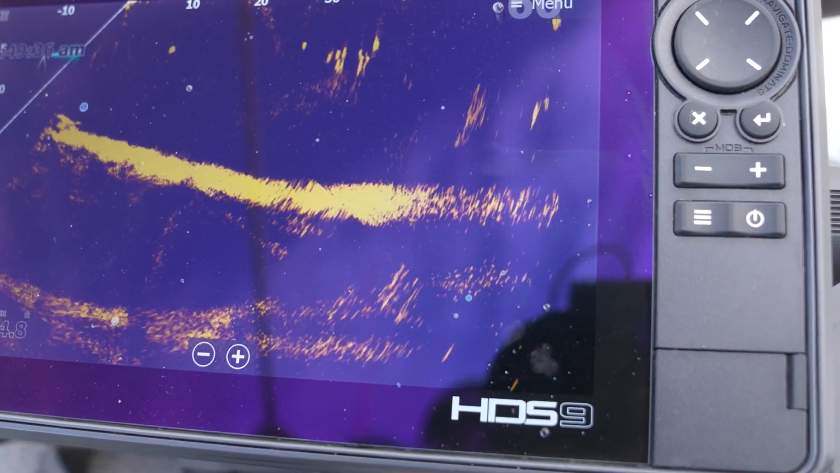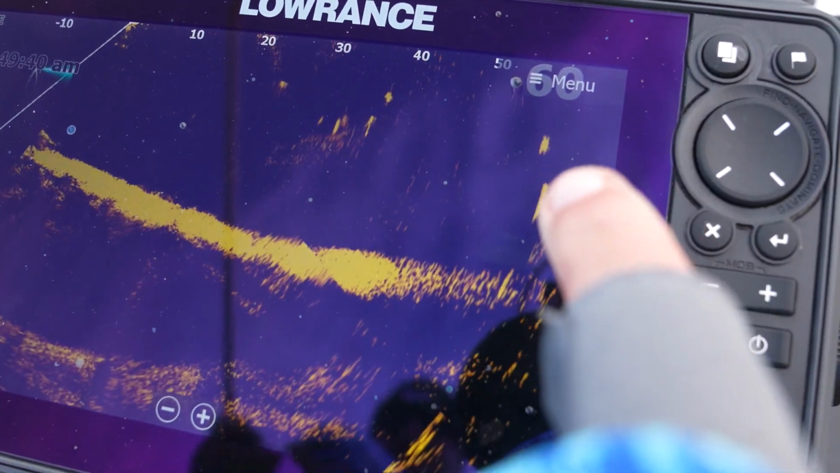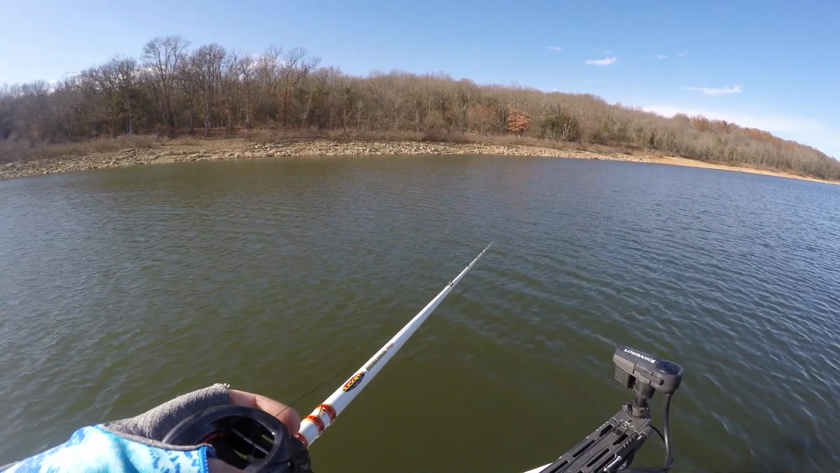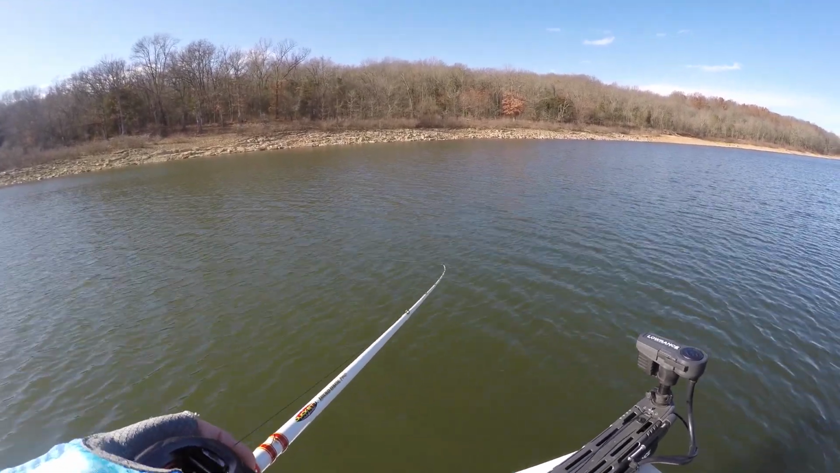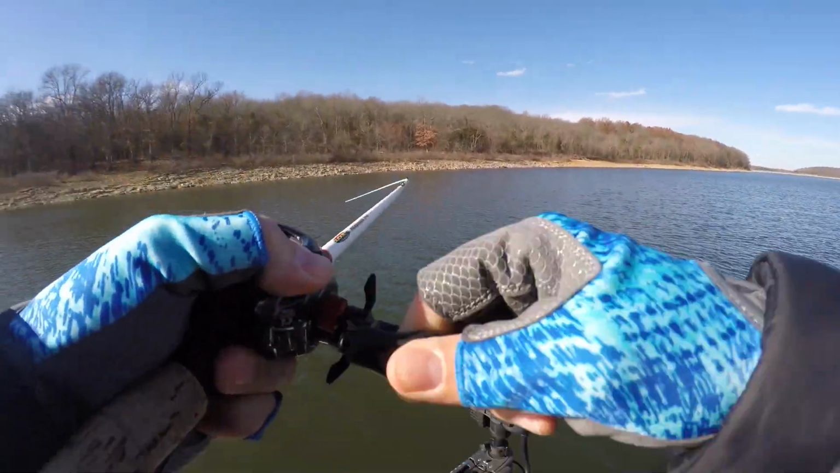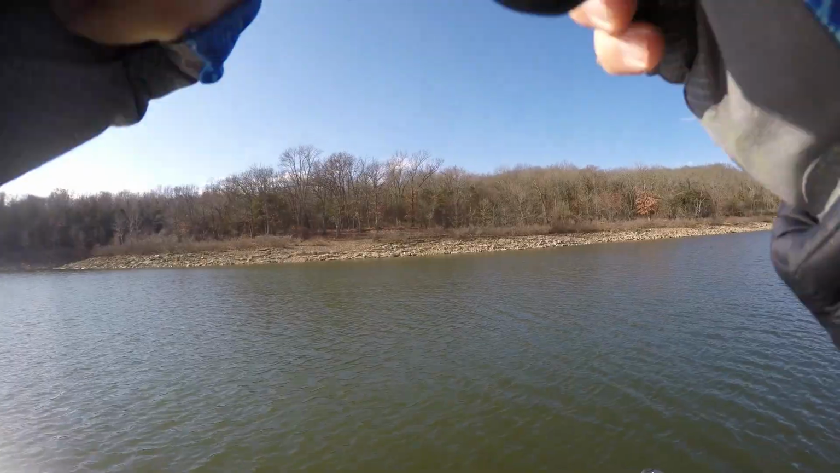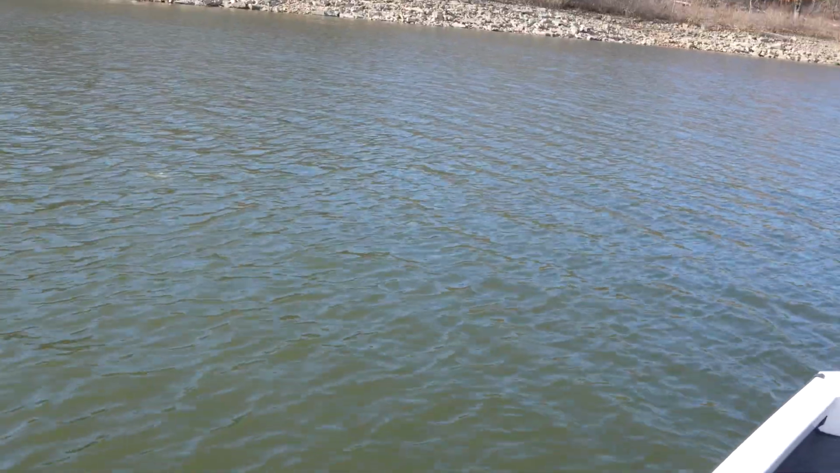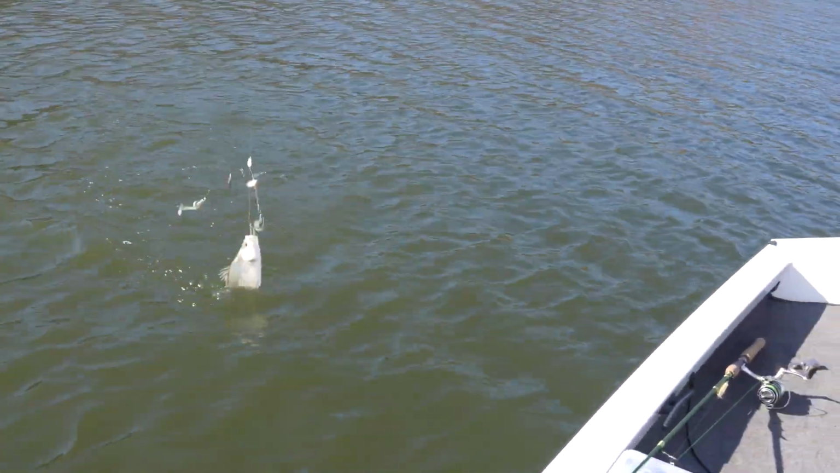All right, where's the A-rig? Here's the A-rig coming down, far right of the screen, dropping into some fish. Come on, eat. Yep, there he is. That's such a fun way to catch them. You just target those big marks and drop it right on their head. And boom. So much fun. He bit the middle one too.